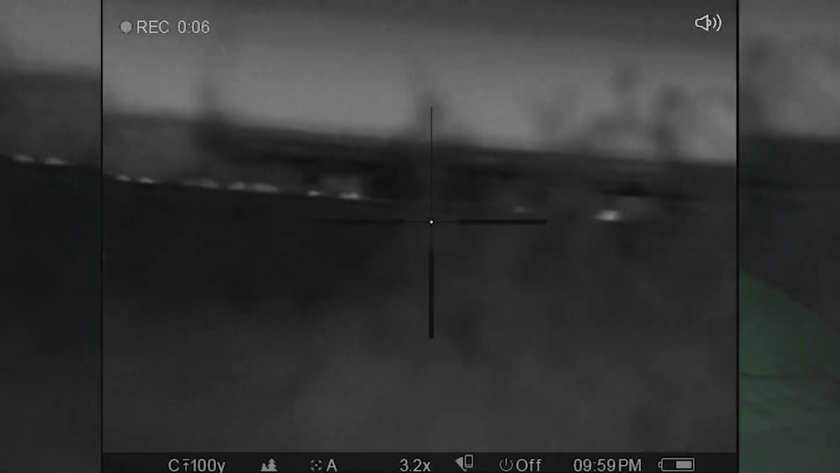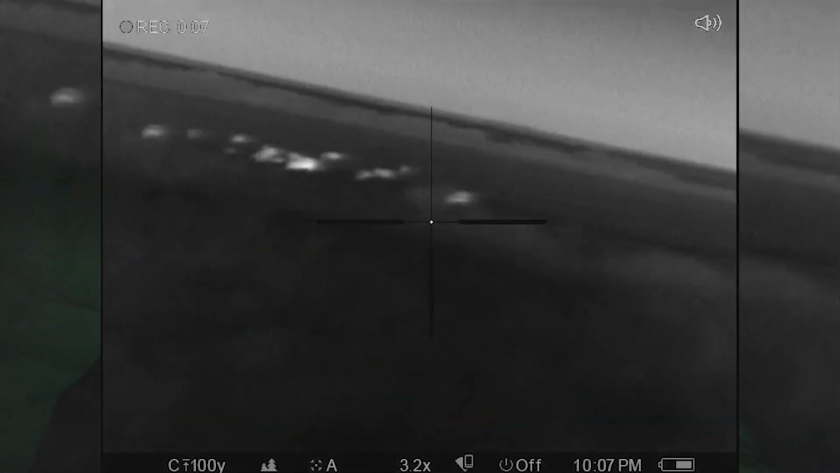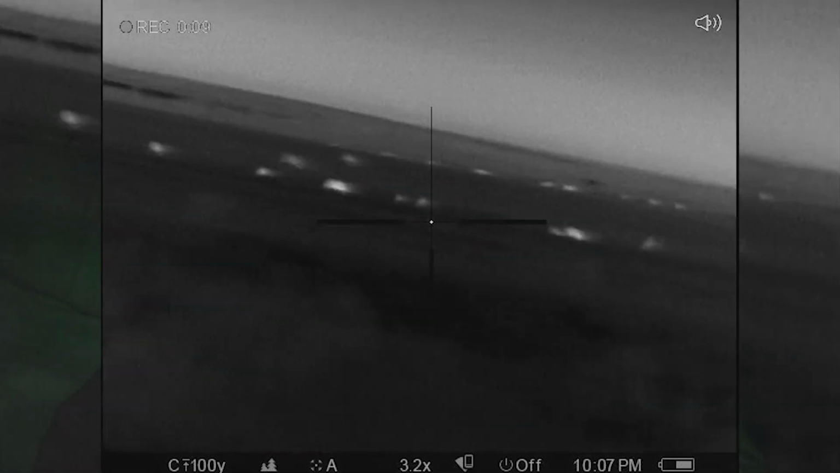All right, we got one pig down. Just hit a new field, and we've got some more pigs. A bunch more pigs. God. It's covered with pigs. There are pigs everywhere. It's unbelievable. Oh my gosh. There's definitely probably 70 pigs on this field right now. It's stupid. It is just absolutely stupid.